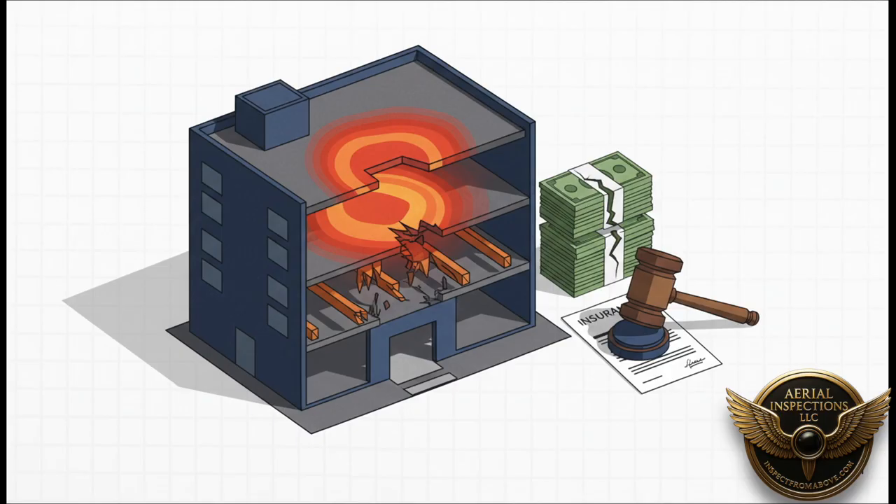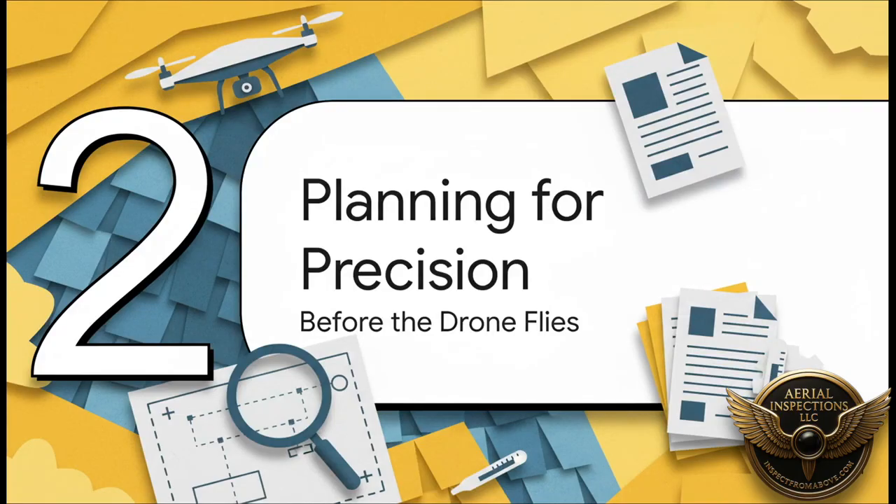We are talking about hidden moisture that can rot out the building's core structure, leading to millions in repairs and, you guessed it, a massive fight with the insurance company. So Jane's data has to be perfect. No room for error. This is exactly why Jane's work doesn't start when the drone's propellers begin to spin. Nope. It starts hours, sometimes even days before, with some incredibly careful planning. This is where the foundation for data you can trust is actually built.